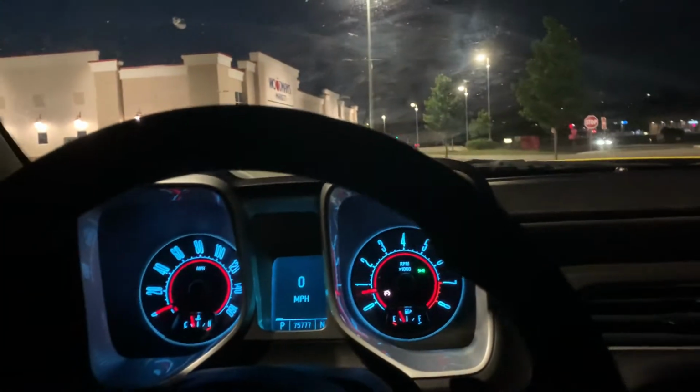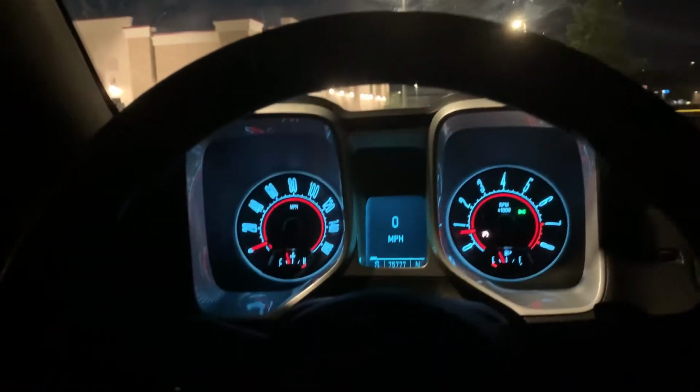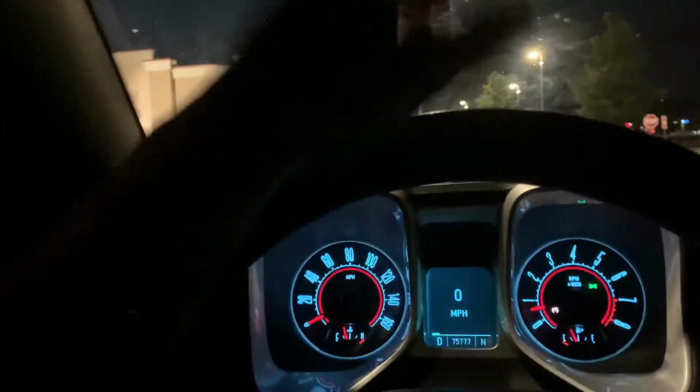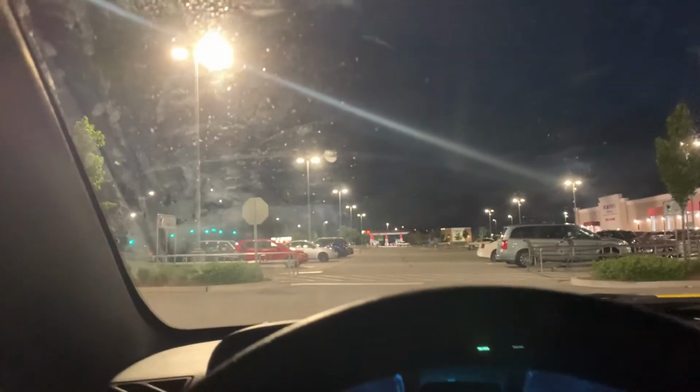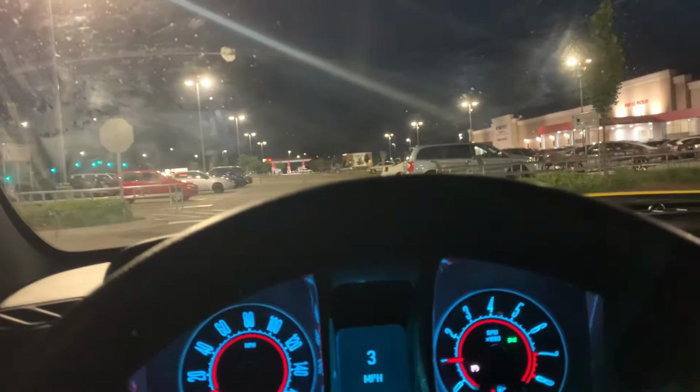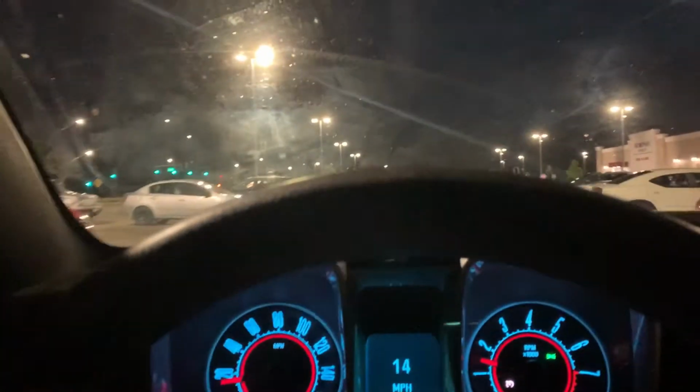Alright, you guys, this is what it's like, a little POV. Alright, put that bad boy into drive, and this is what it looks like, at least from my perspective. Just driving for a little bit. Probably skip this part just until I at least get out of this parking lot, because it's a pretty well lit area and we're trying to show what it's like on regular roads.